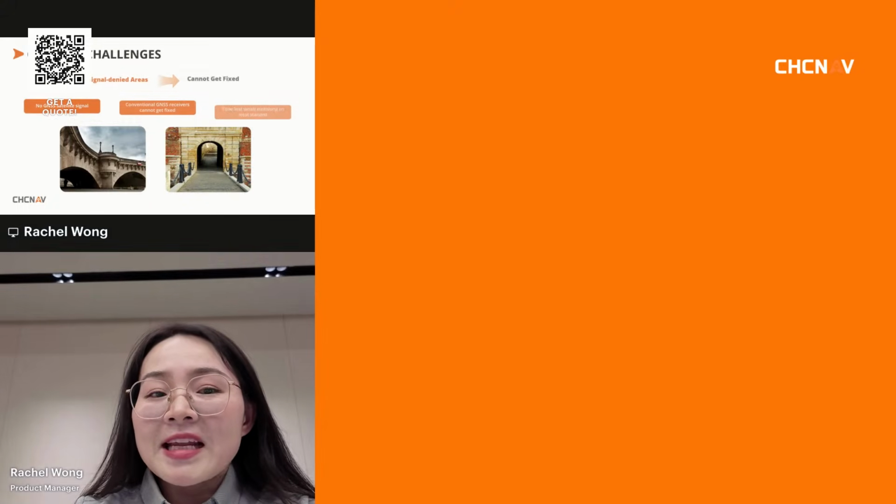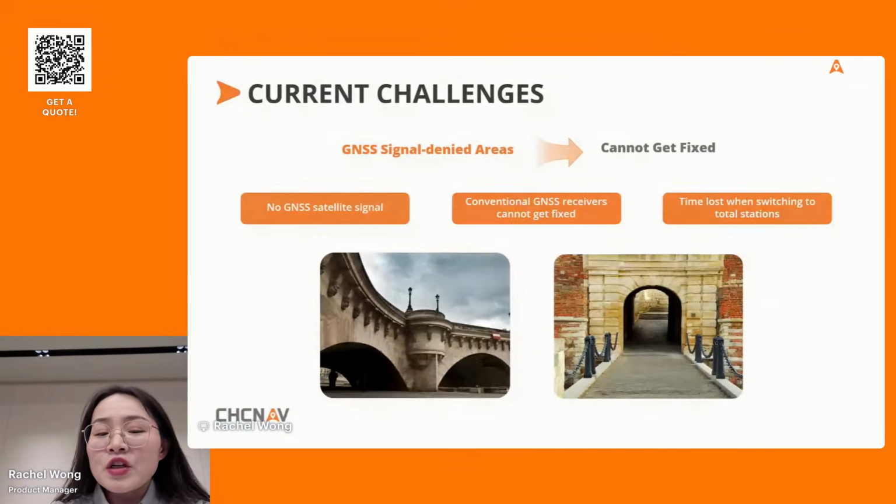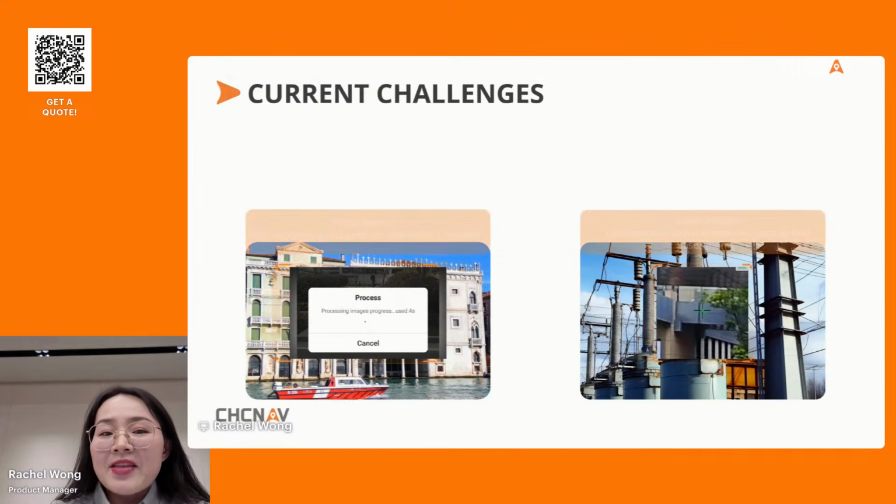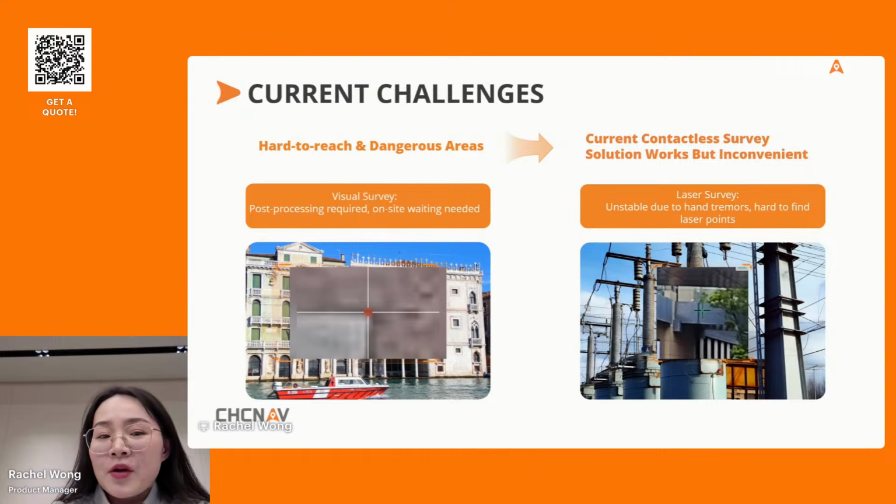And you can see it gets even harder in GNSS fully denied areas. Under eaves, in underpasses, on construction sites, there is simply no GNSS signal, and our conventional GNSS receiver just cannot get a fix at all. And switching to total stations will take extra time. So what used to be just a measurement gap now turns into a project delay. And also beyond that, dangerous and hard to reach areas are another barrier.